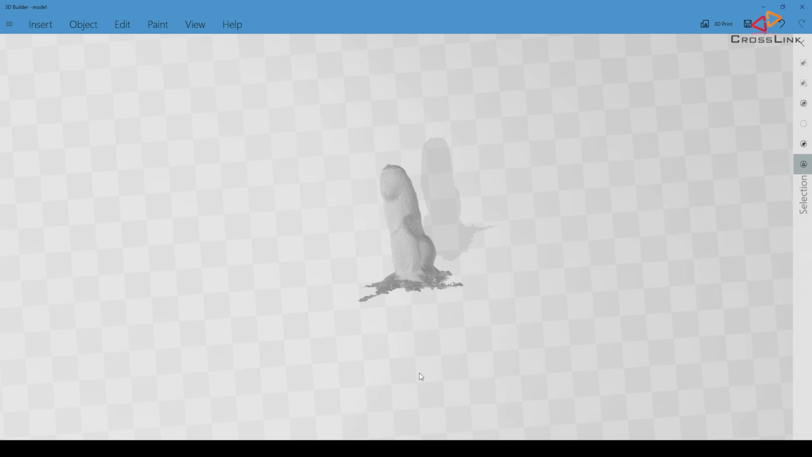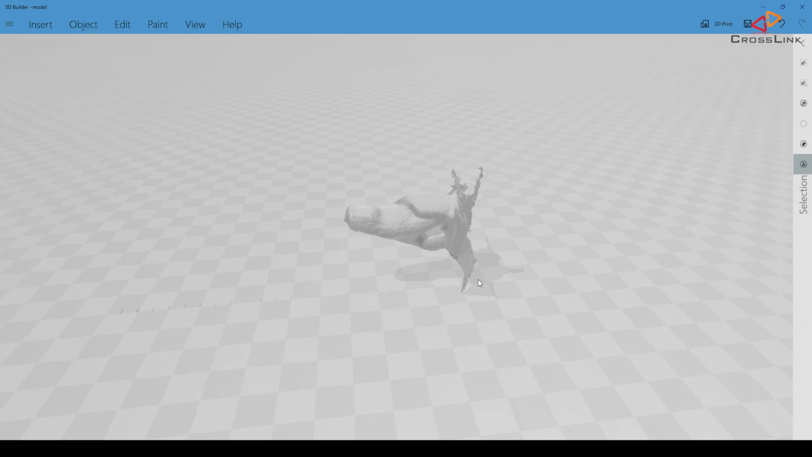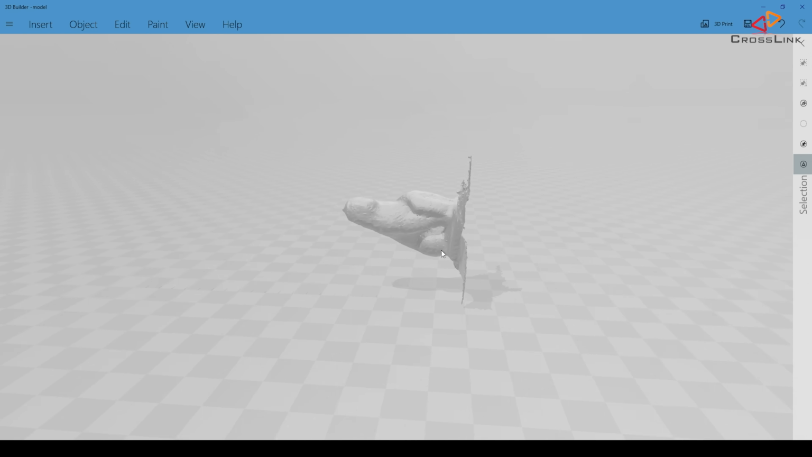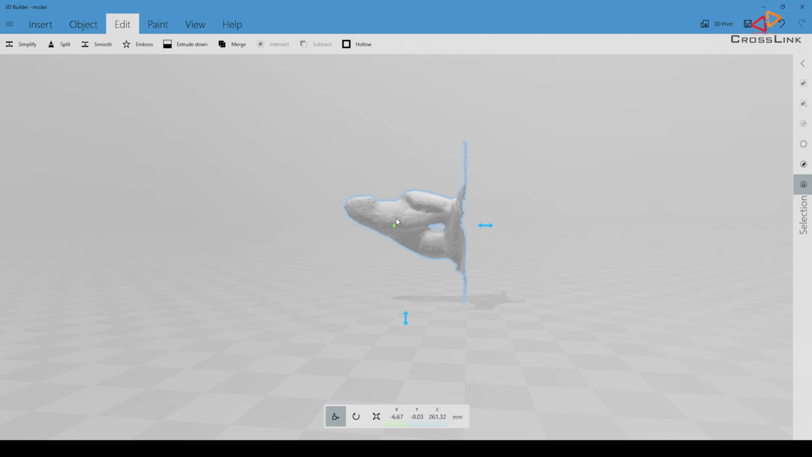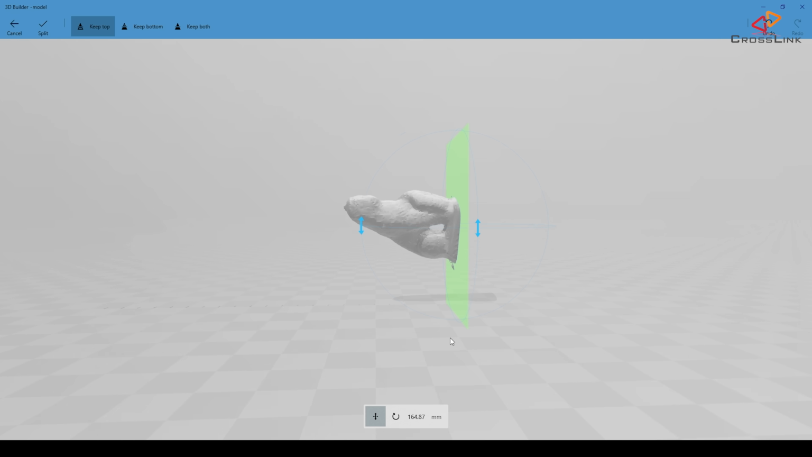So you see, this model still has all kind of things that I don't want to print. Most of the time, this will be things in the bottom of the object where it was actually standing. So the easiest thing to get rid of this is to cut it off. And there is a function here that's called split. We have to just select the part that we actually want to keep. In this case, we want to keep the top. And I can now move this splitter area and select what I actually want to keep.